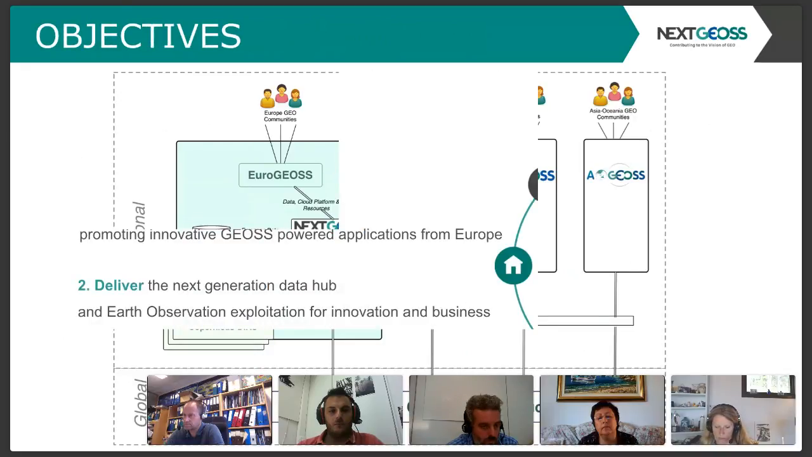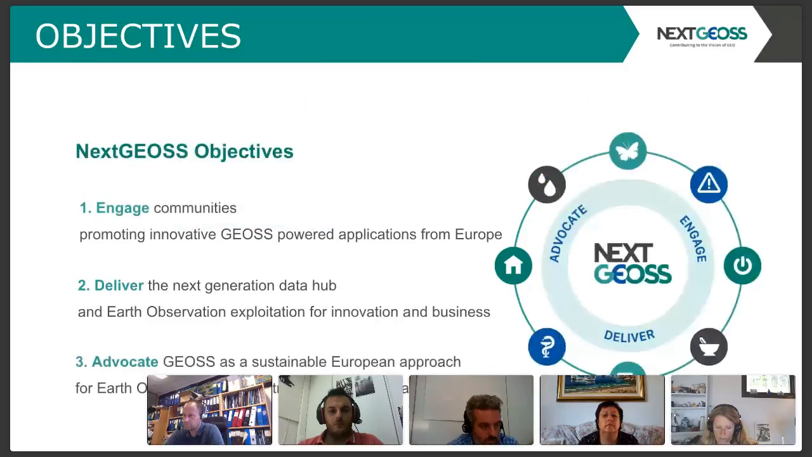So our objectives are to engage, deliver, and advocate. So to engage communities, to deliver a data and processing hub, and to advocate for the use of GEOSS as a sustainable European approach for EO distribution and exploitation.